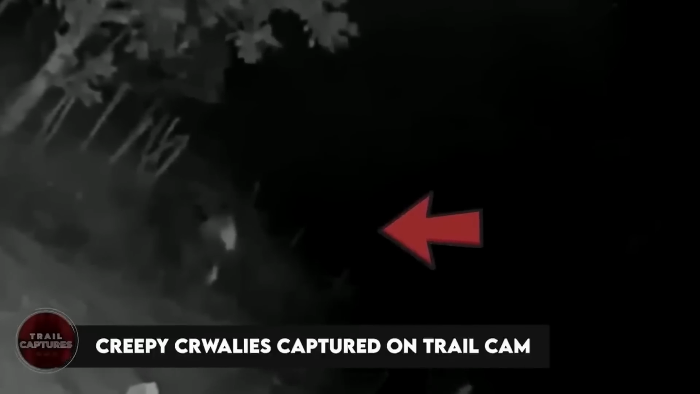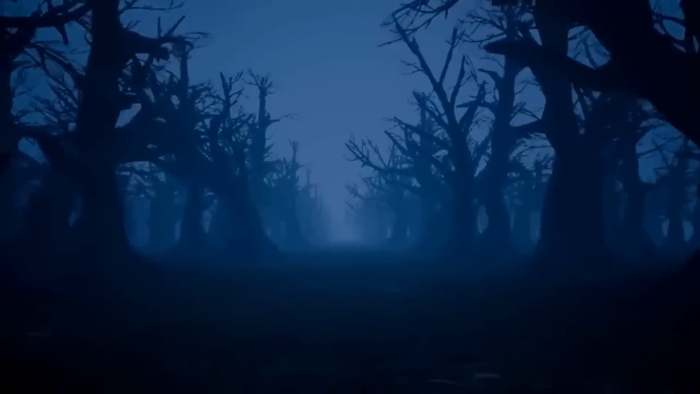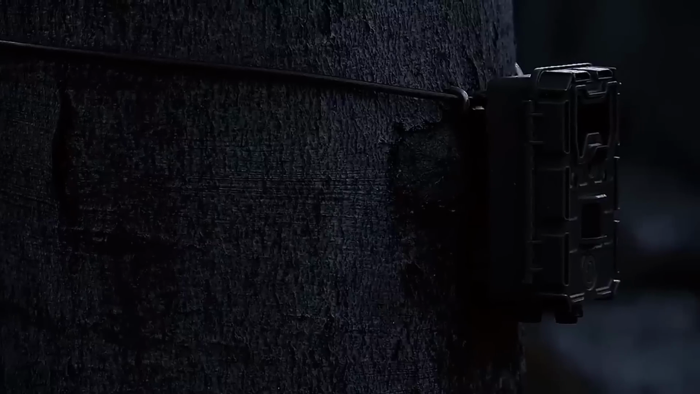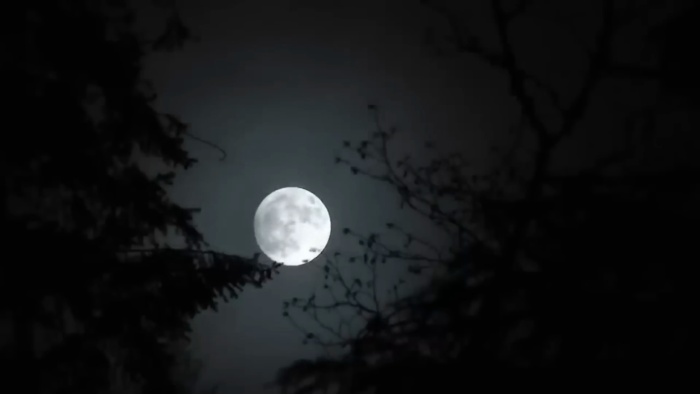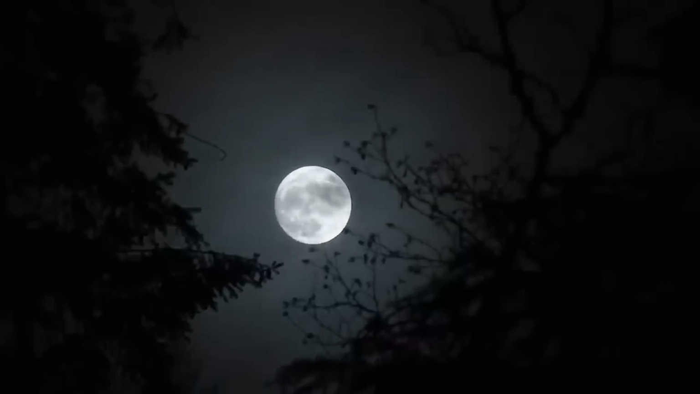Creepy crawlies captured on trail cam. In the quiet darkness of the forest, hidden from natural eyes, something mysterious was happening. Trail cameras, like silent guardians, were capturing the secrets of the night. These were not ordinary night scenes. They were filled with creepy crawlies that made your skin tingle with suspense and shivers. Imagine a moonlit night, where branches stirred and leaves whispered secrets.